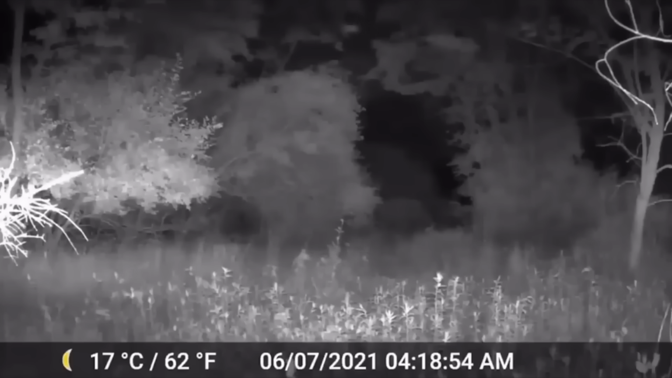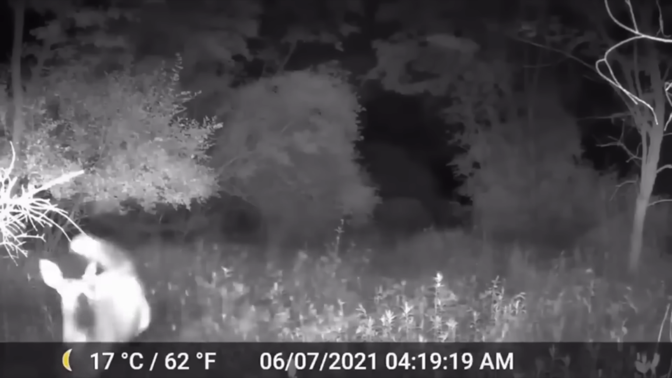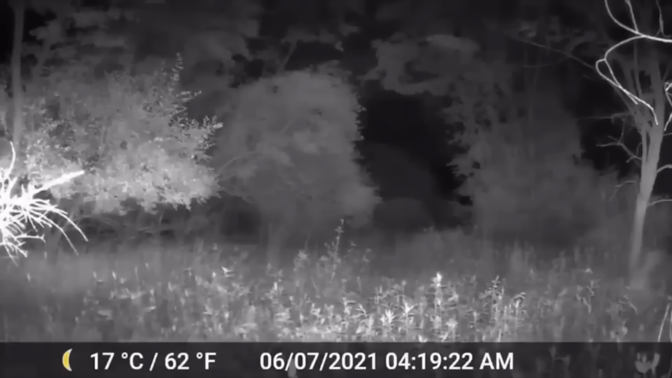The original uploader didn't mention this, but if you look closely, in a brief moment, you can see that the deer has a fawn with her. You only see the baby once, but knowing what we all know about mothers, it is very safe to say that the mama is more worried about her young escaping.